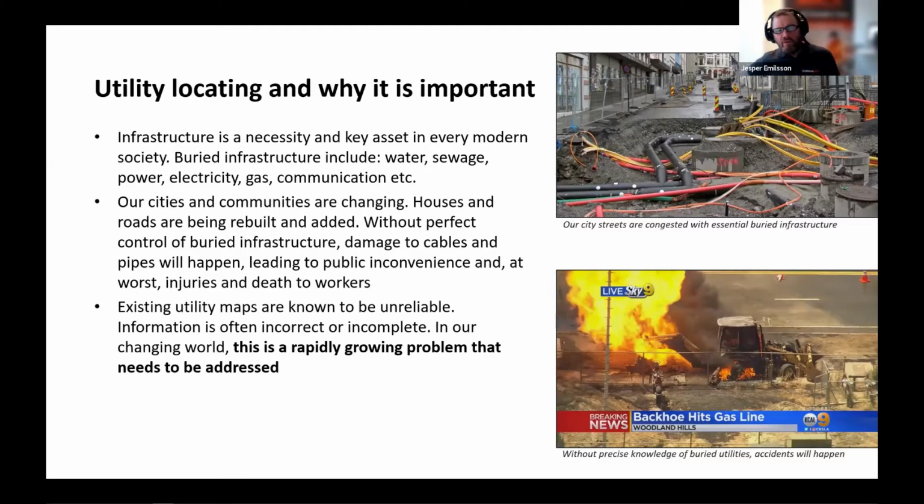Water, sewage, power, electricity, gas, communication, etc. is very important infrastructure to maintain and to install. And our streets and our cities are getting very congested. And maps are unreliable. They are often incorrect or incomplete.